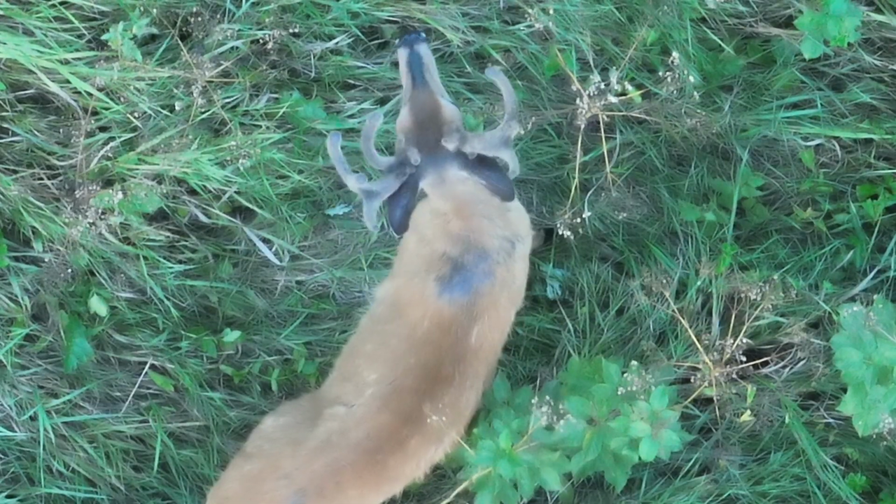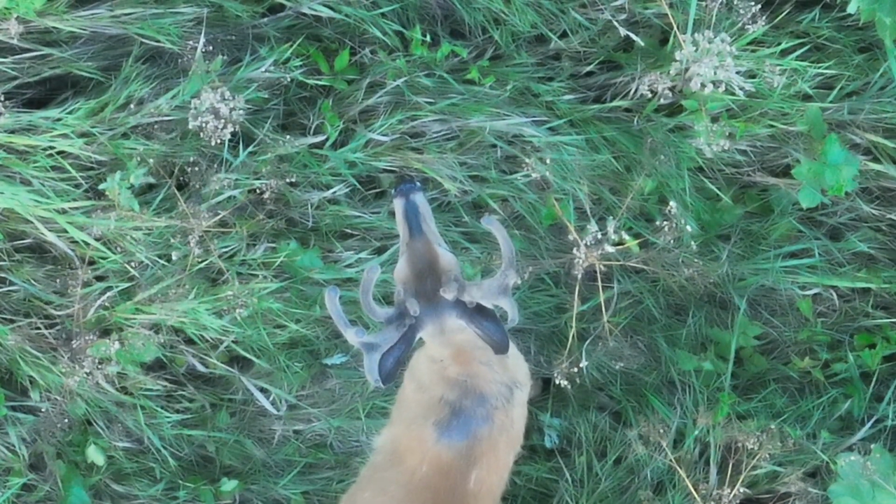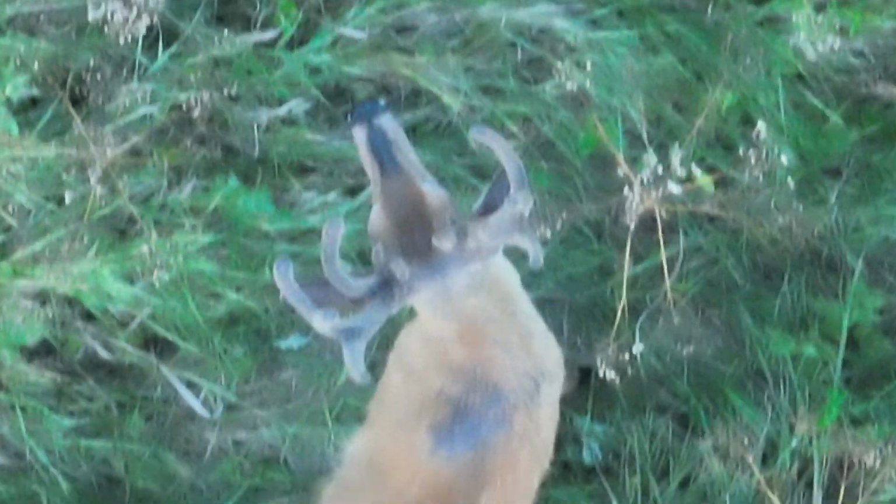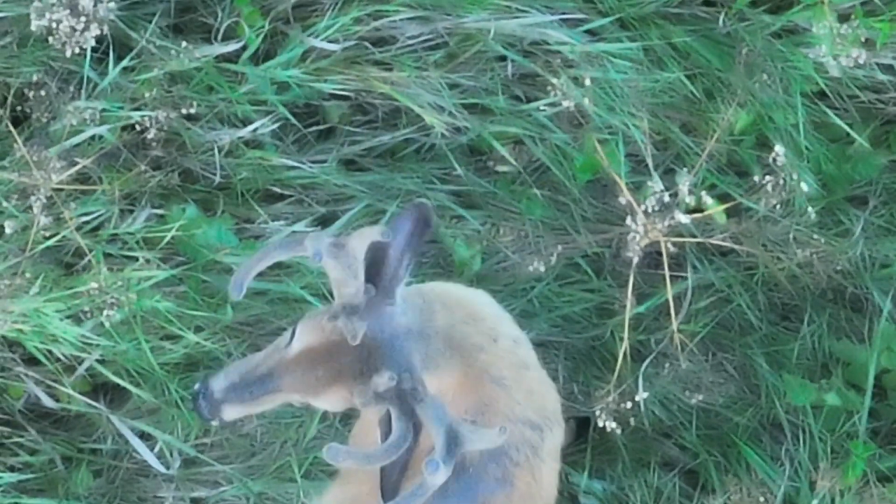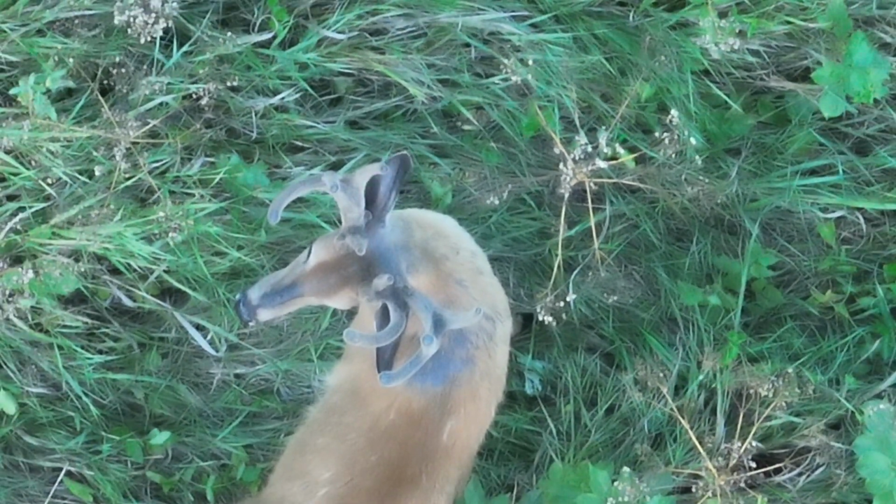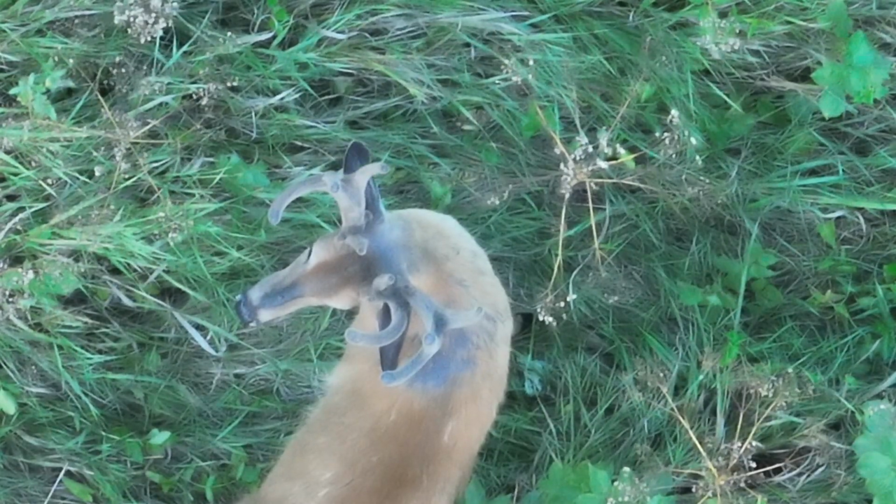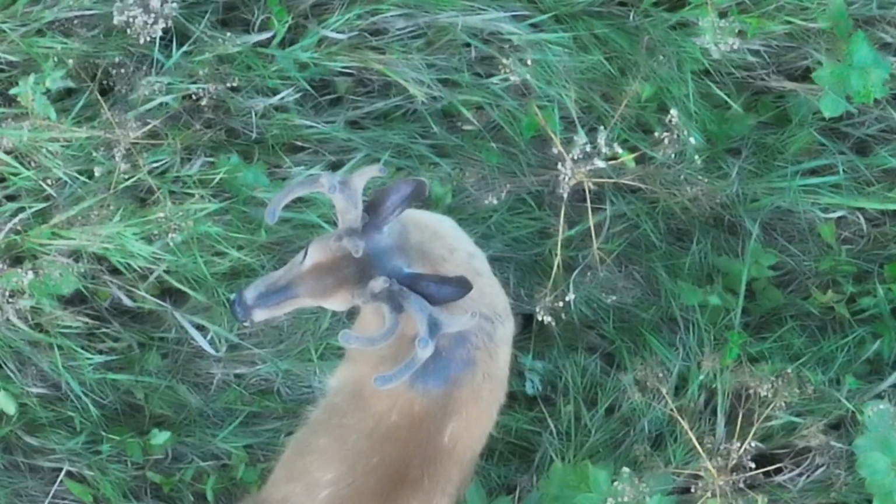I'll zoom in on these. A lot of points, more on the left side than the right side. There's some strange things going on around the brows. There's kind of an additional G2 here. You can see those dark circles on the tips of the antler. MSU Deer Lab says that those are an indication that the antlers are not finished growing yet, which is cool.